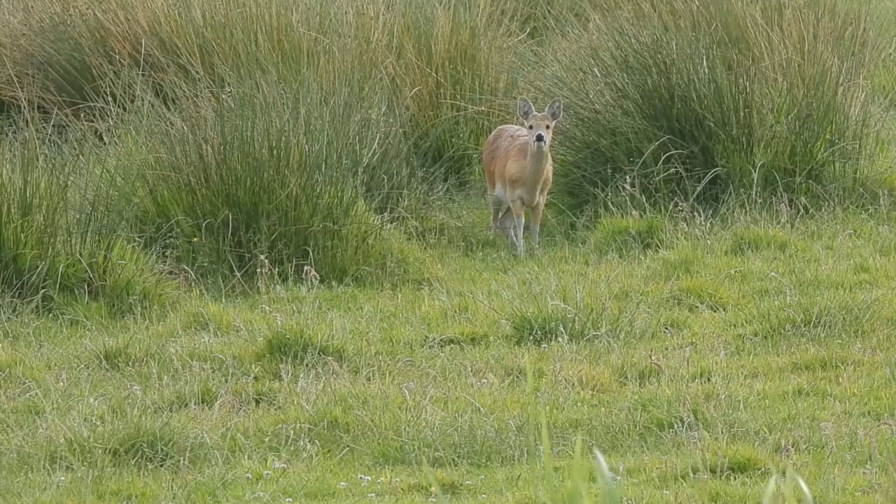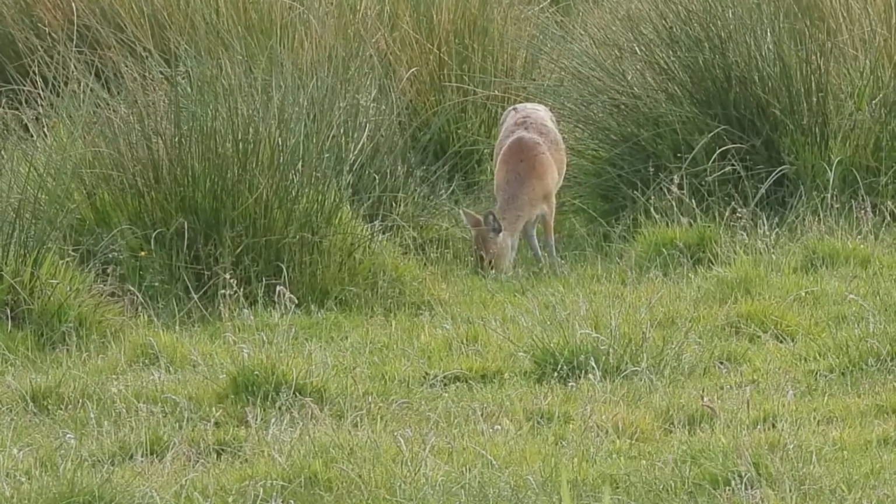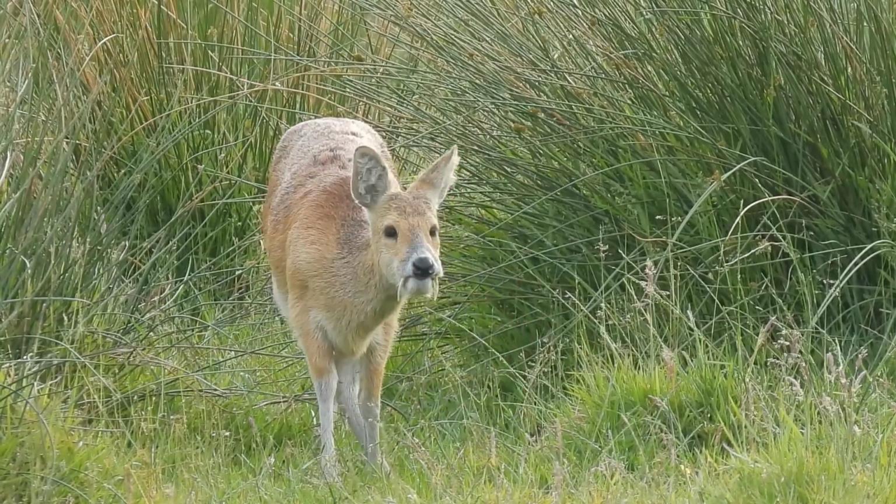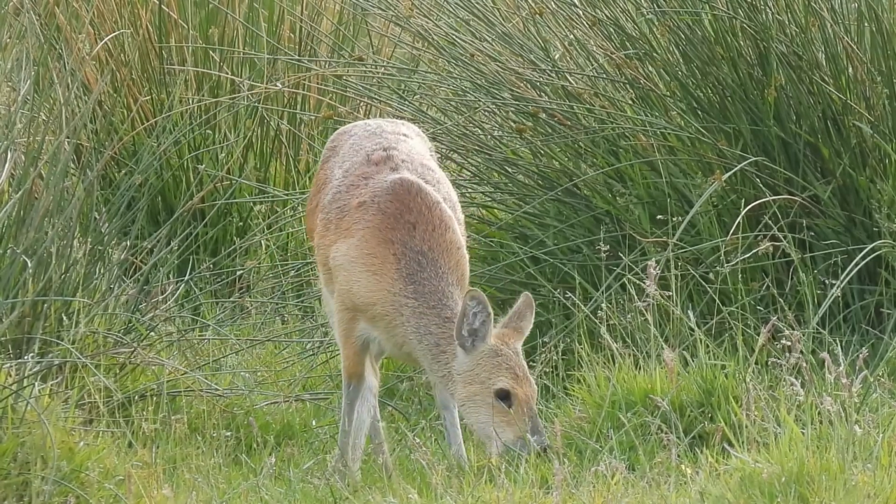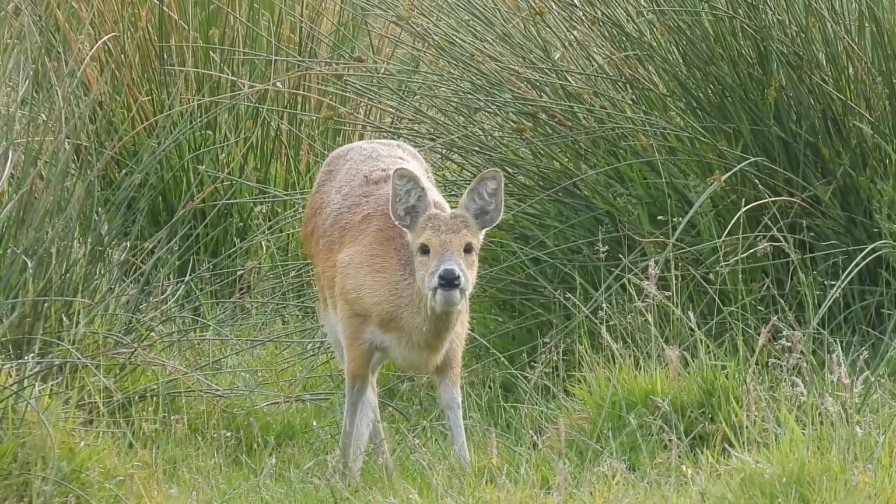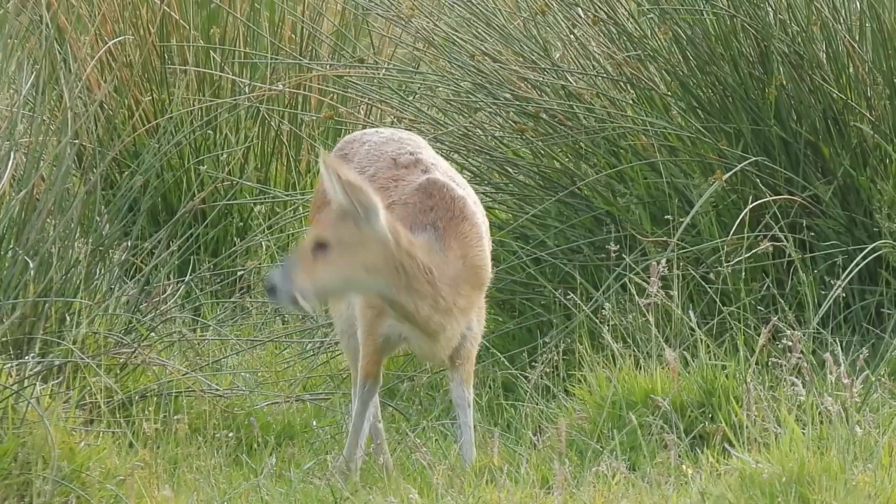There are more Chinese water deer here too. Both sexes have tusks that protrude over their bottom lips, but as males' are usually noticeably longer than females', and given the size of this one's, it is a male. Based on recent counts, it's thought that more than a third of the world's population of Chinese water deer are now found in the UK, and in their native range of China and Korea, they are at serious risk of extinction.